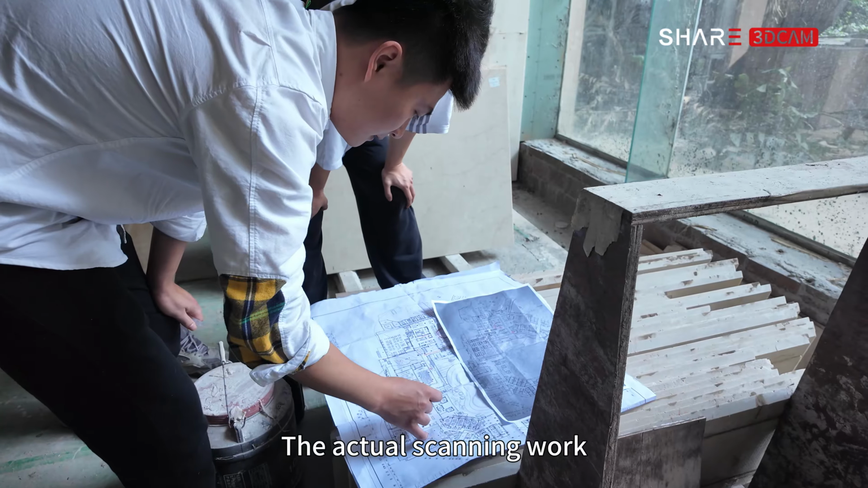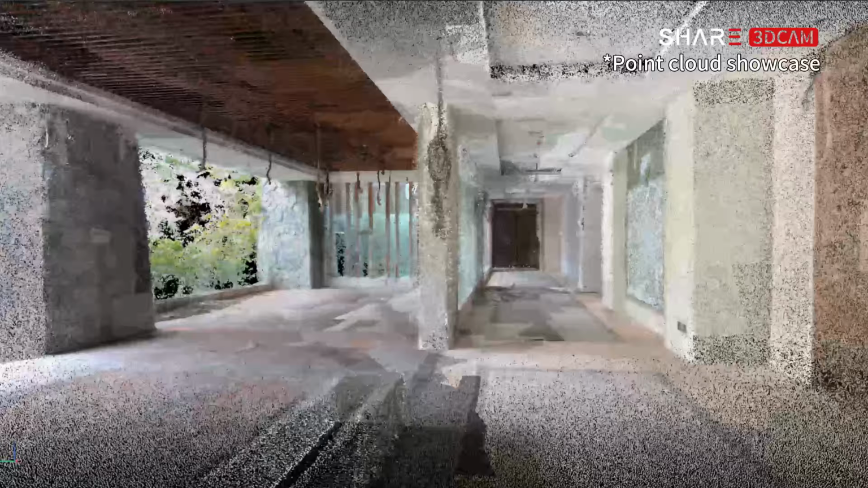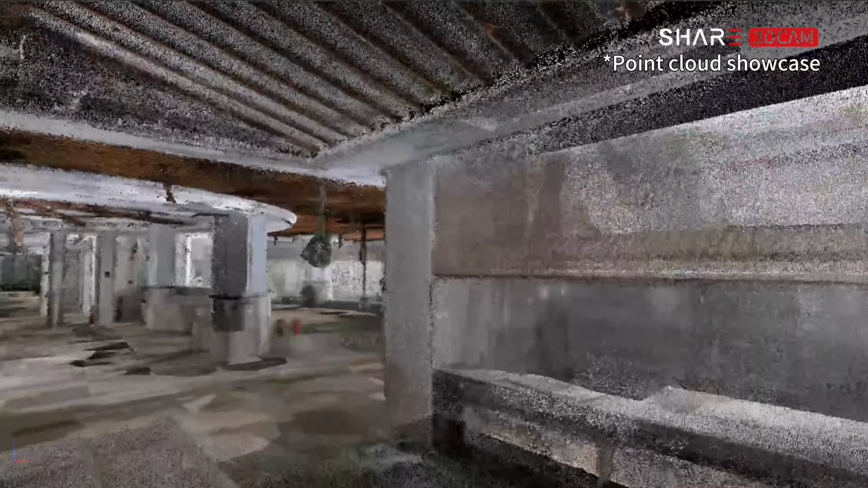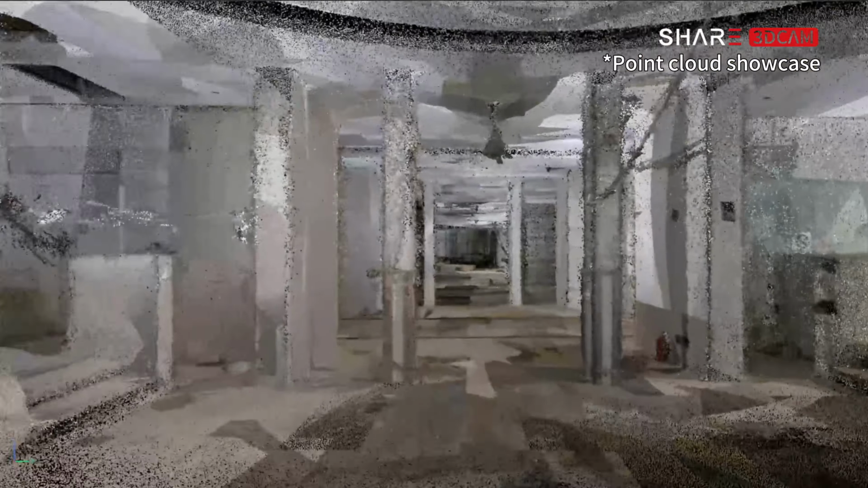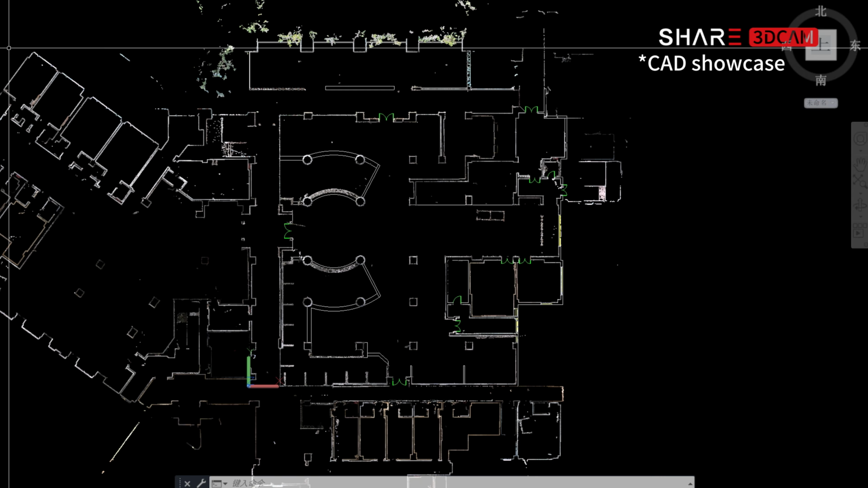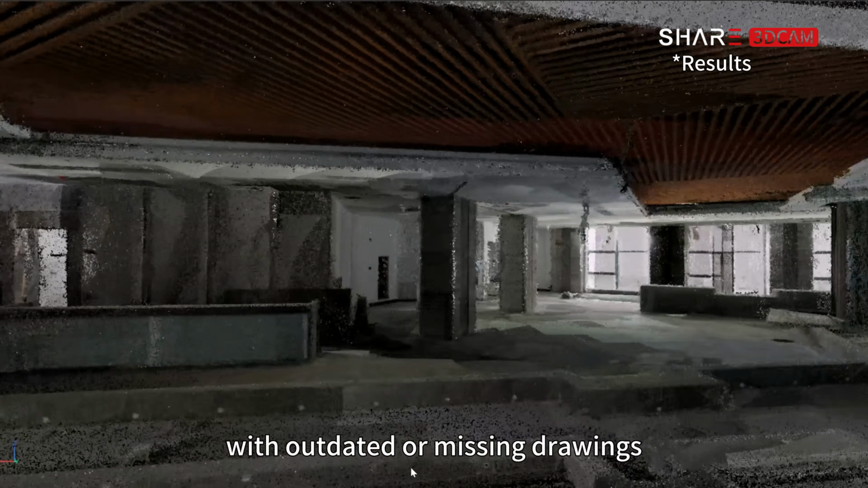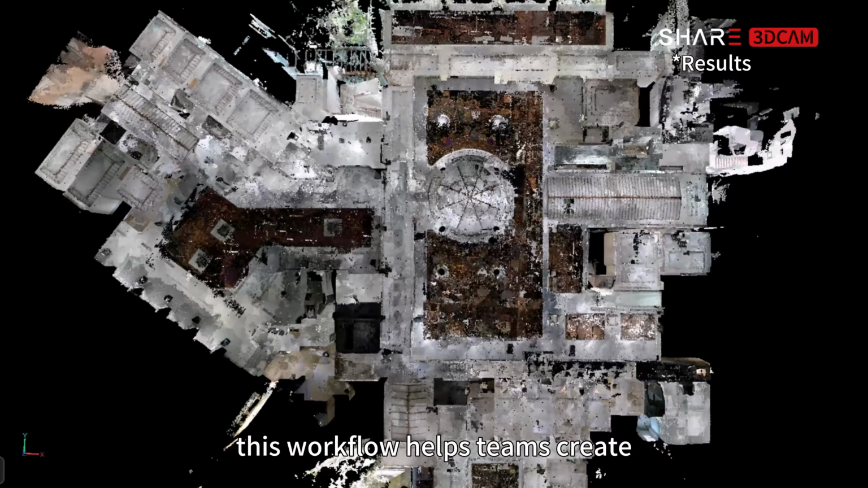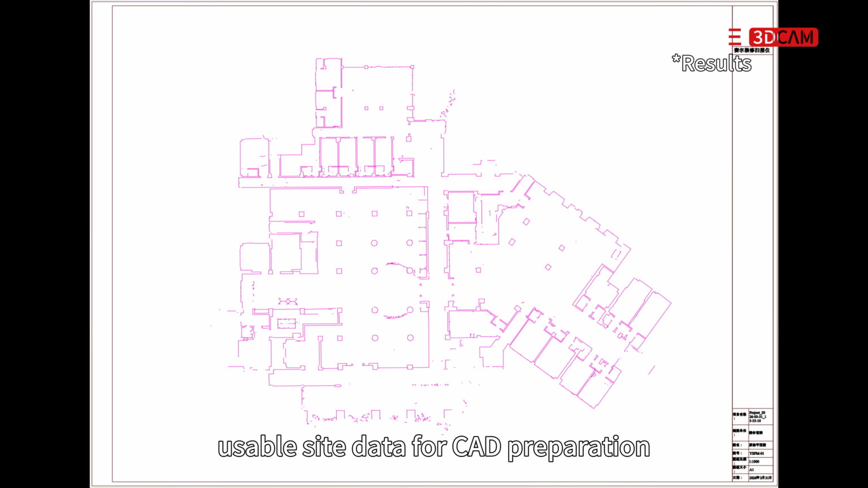The actual scanning work took about 40 minutes. For renovation projects with outdated or missing drawings, this workflow helps teams create usable site data for CAD preparation more efficiently.